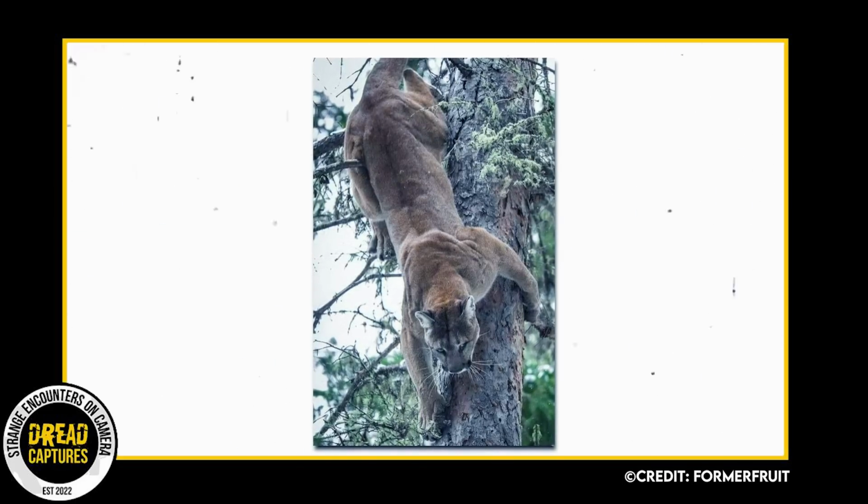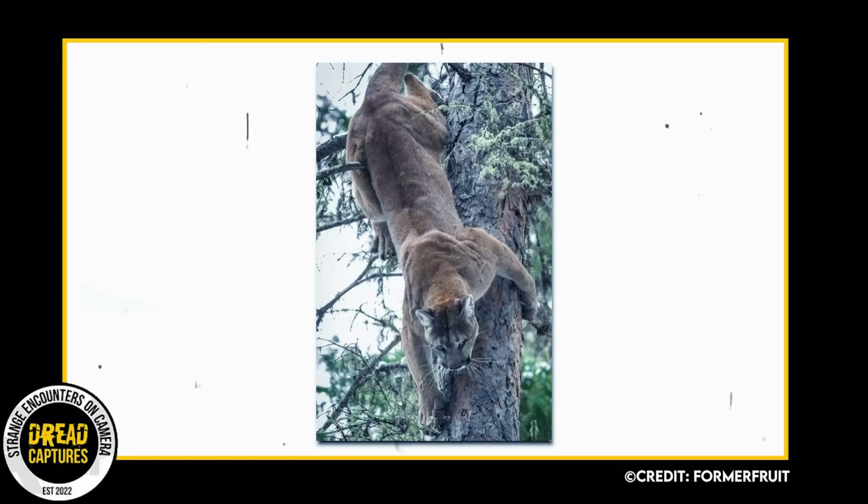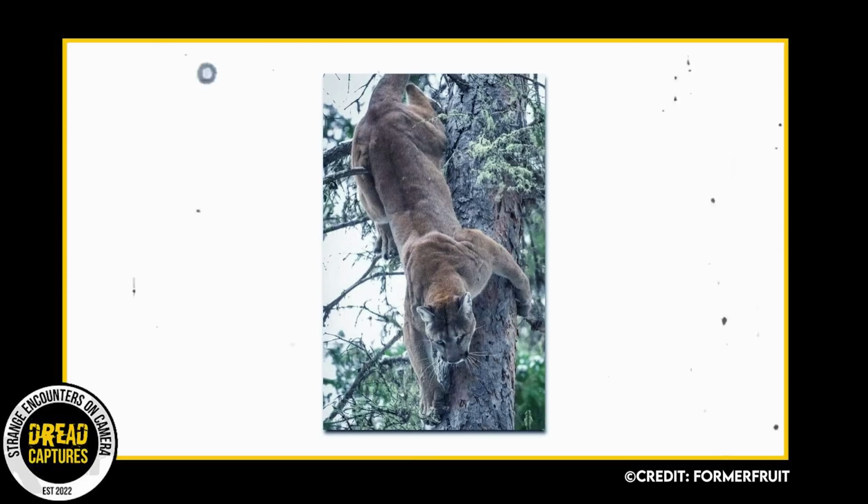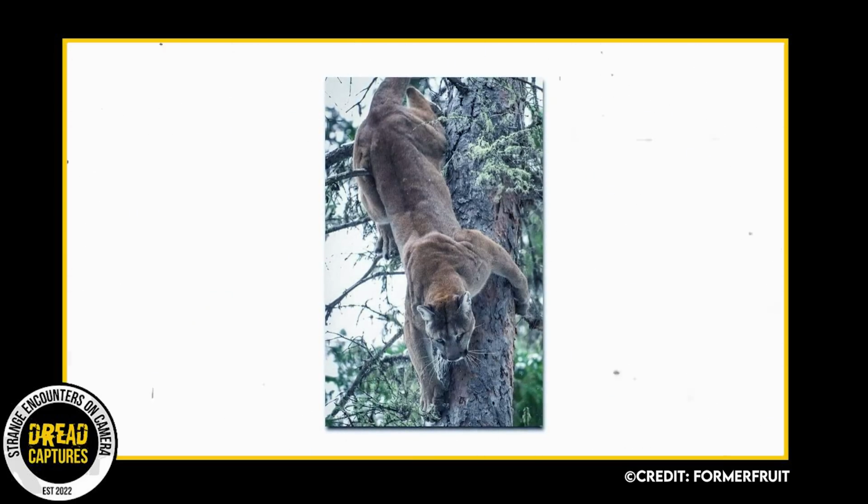Now tell me, what's your game plan if this guy is shimmying down a tree in your direction? I don't know what mine is, but I can tell you what it isn't. And that's to stick around and take a picture.